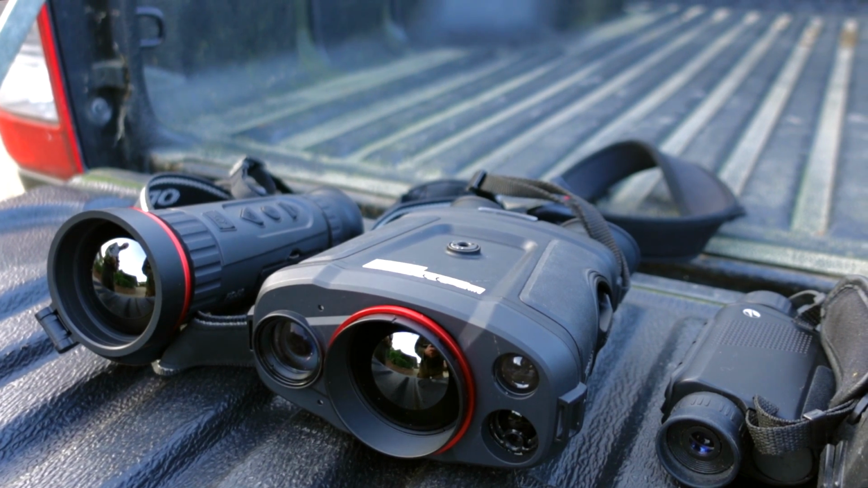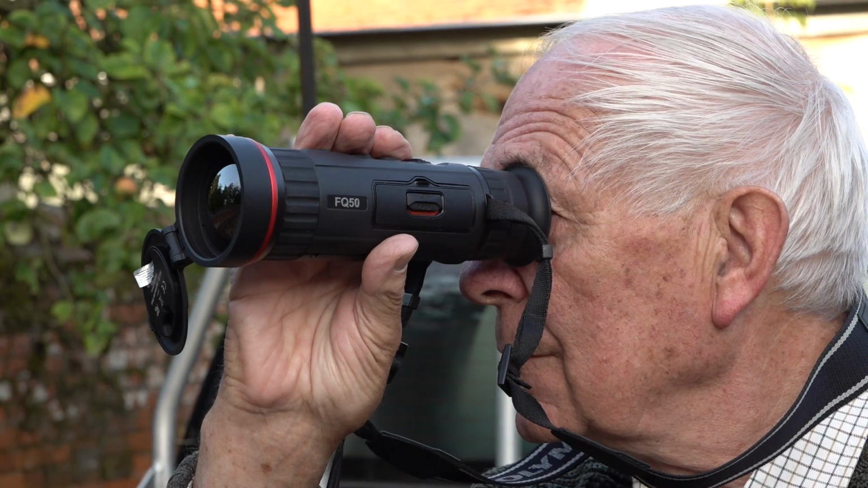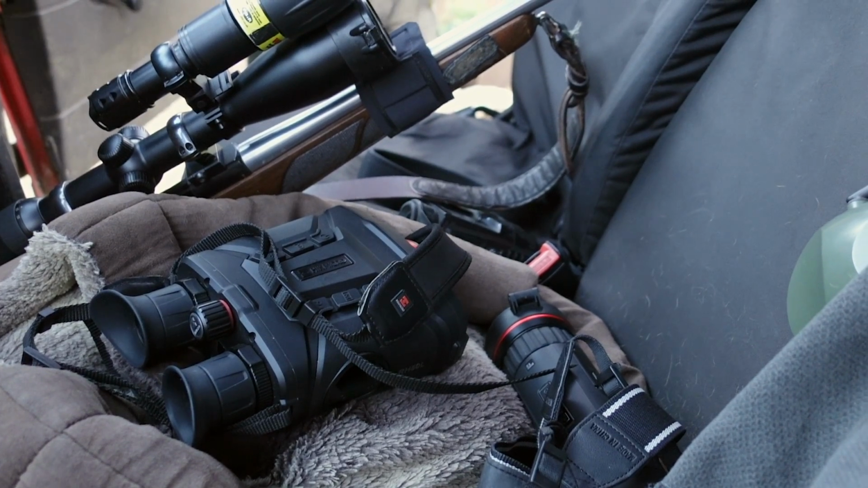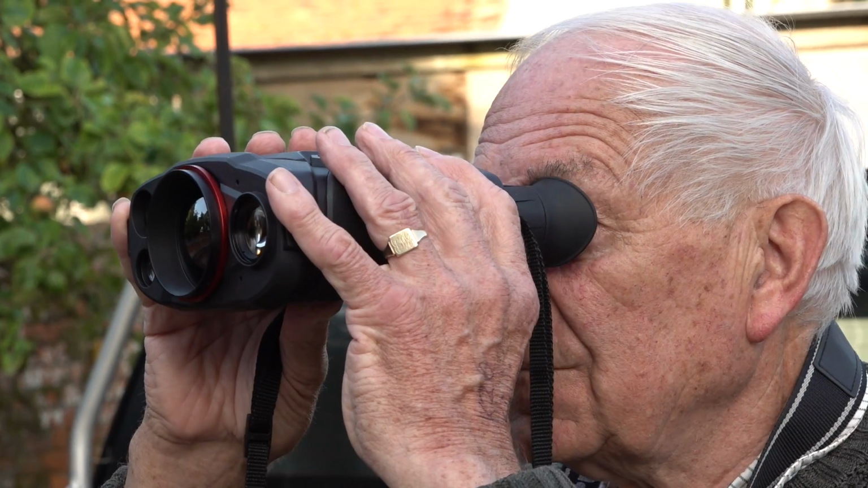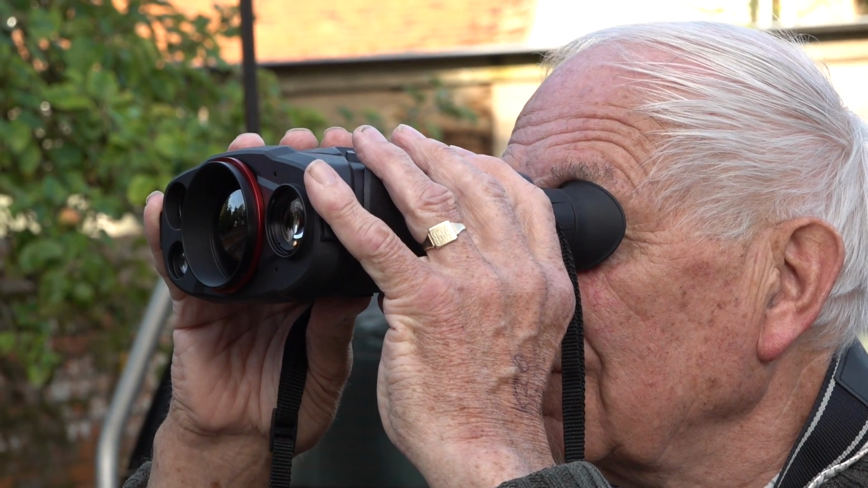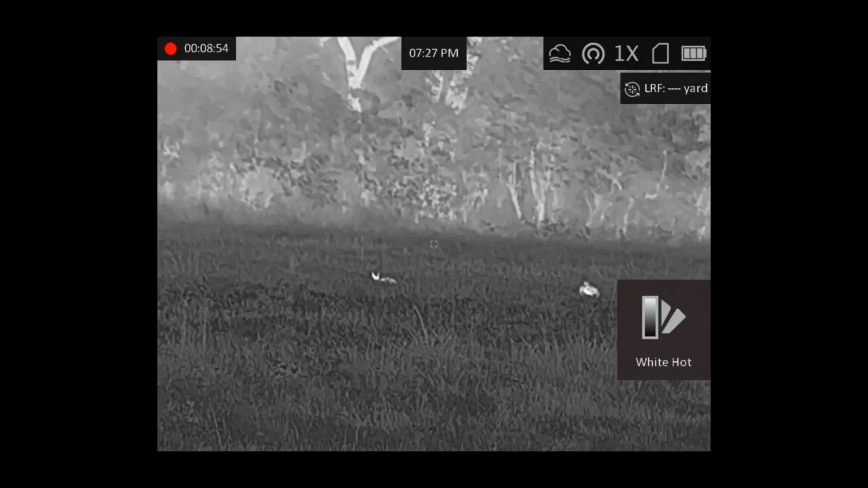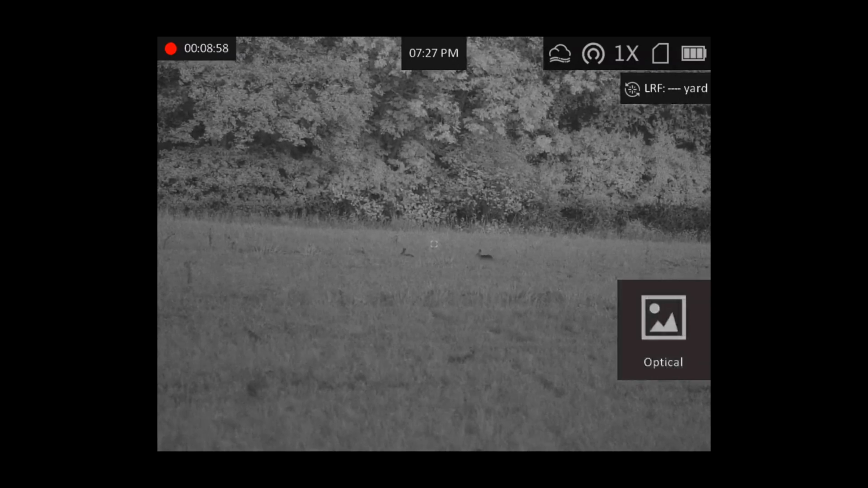Robert and Nigel are trying out two top-of-the-range thermal spotters. There's the Falcon FQ50 Pro monocular and the binocular Raptor Pro RQ50L with a built-in rangefinder. Both units use a high-quality 640 by 512 sub-20 NETD sensor, giving lovely clear images. The Raptor has a dual system that combines thermal with a day-night optical sensor.